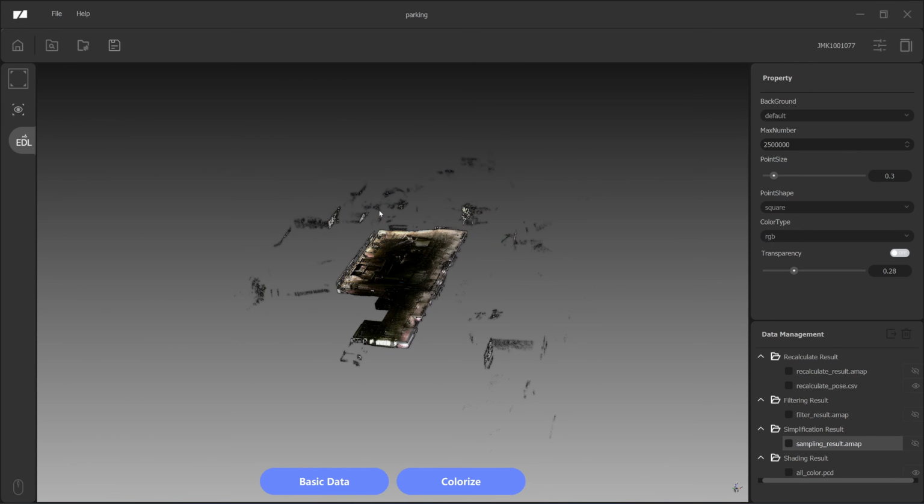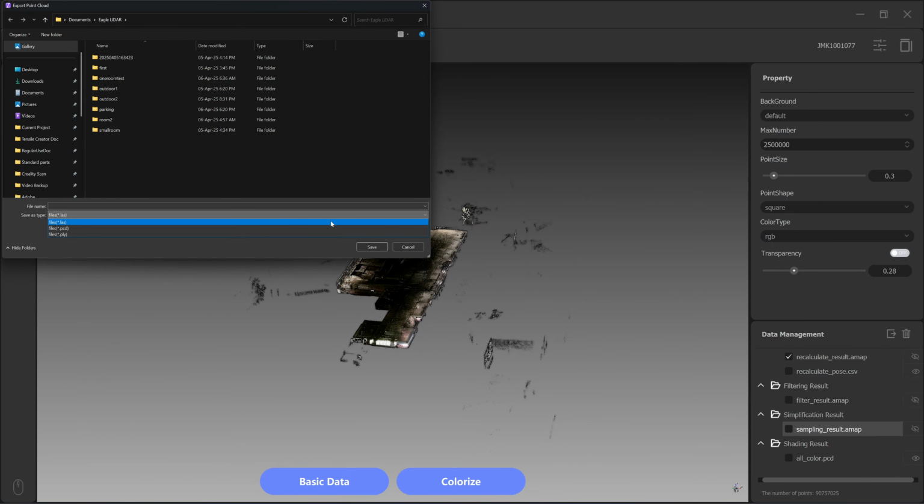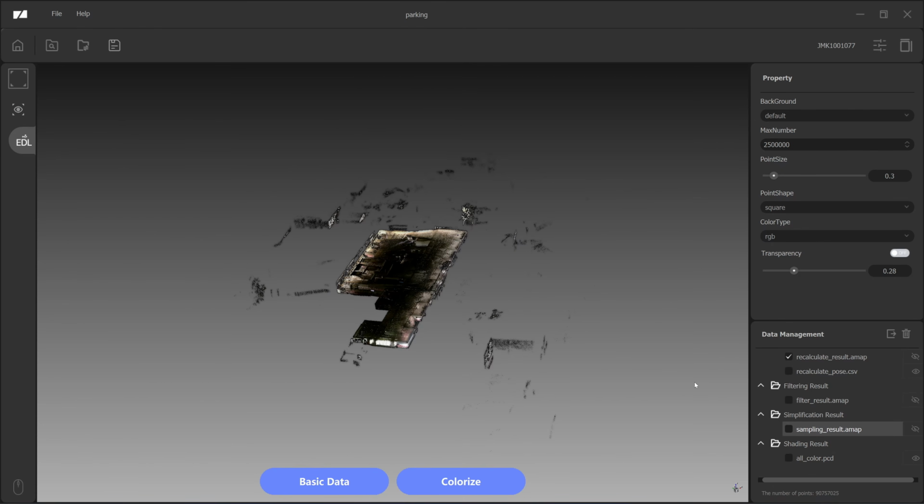There's nothing else that you can do here with the Ray Studio. Okay, if you look here on the right, you see that you can export each file into a different format. You can export in LAS, PCD or PLY, but you actually don't have to.